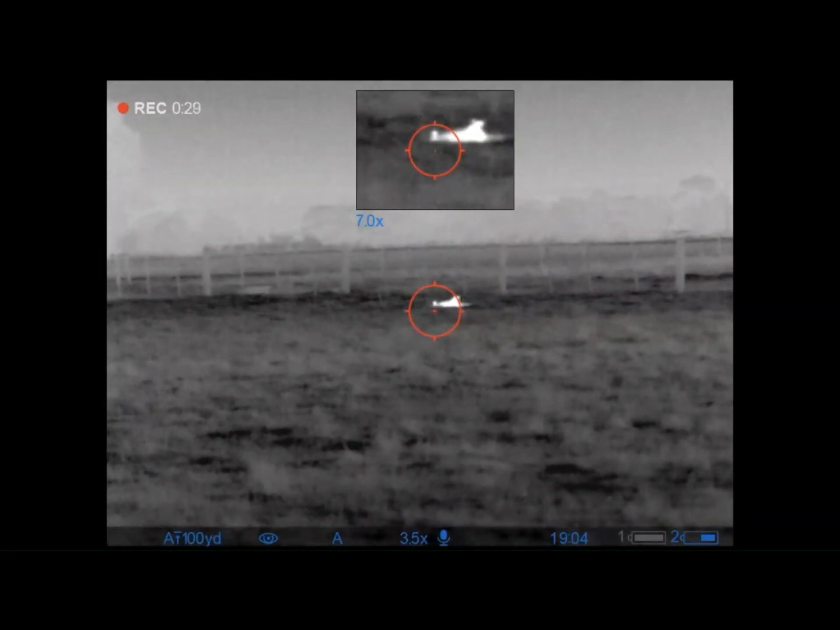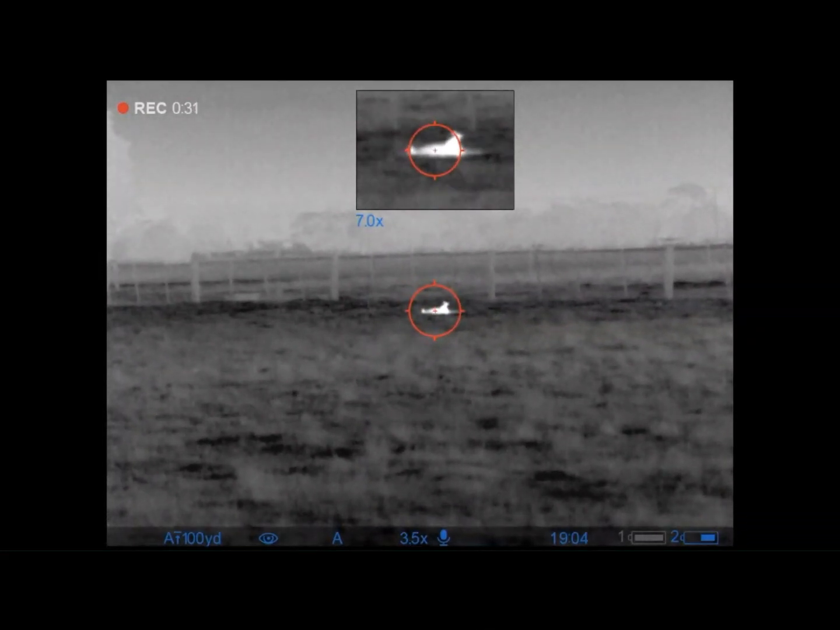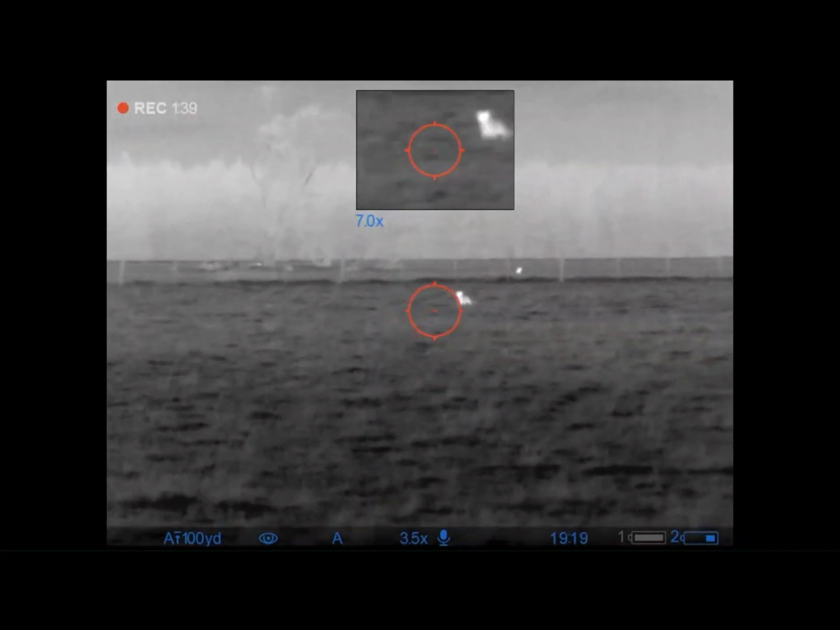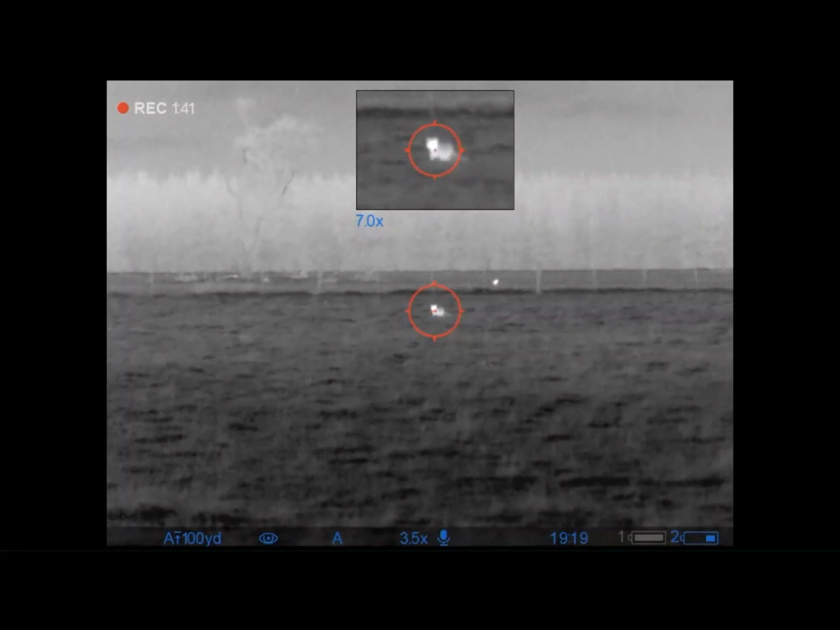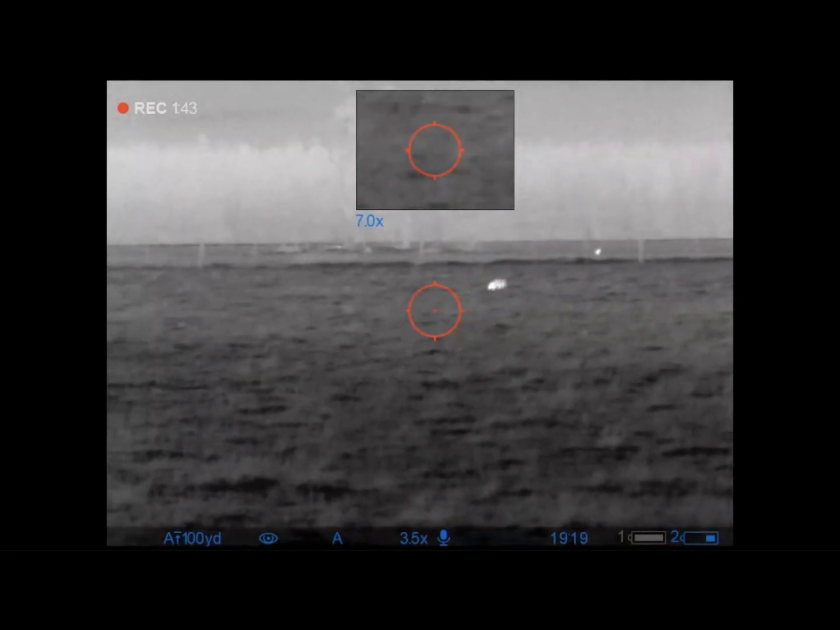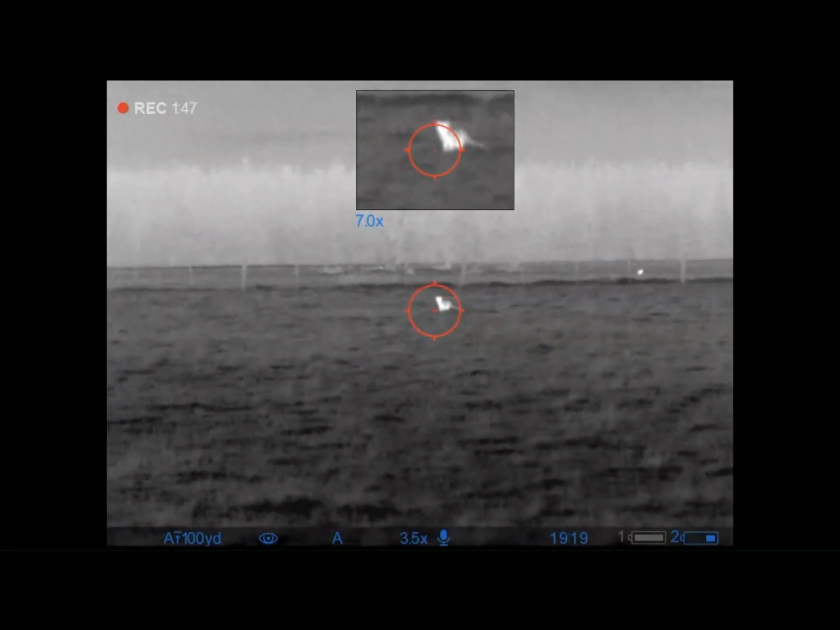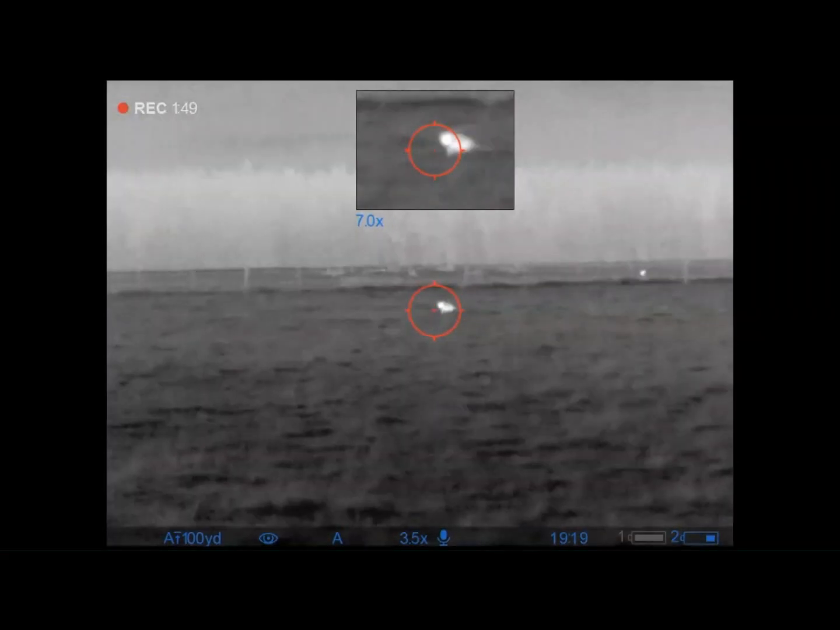There are a range of different thermal monocular and scope sensor models on the market, and it's a matter of buying what you can afford. Most of the time you don't need to buy the very best sensor models, which can cost the same as a good boat or a house deposit. The mid-range models are fine for fox shooting out to 400 yards.